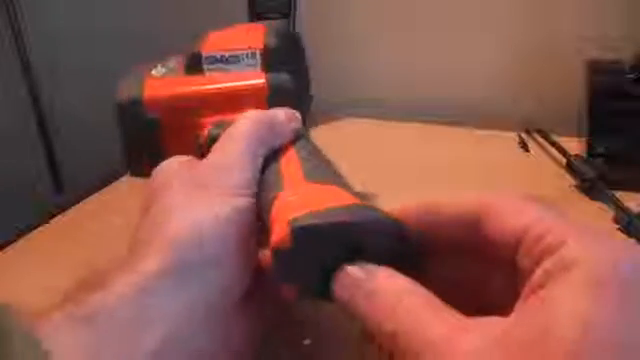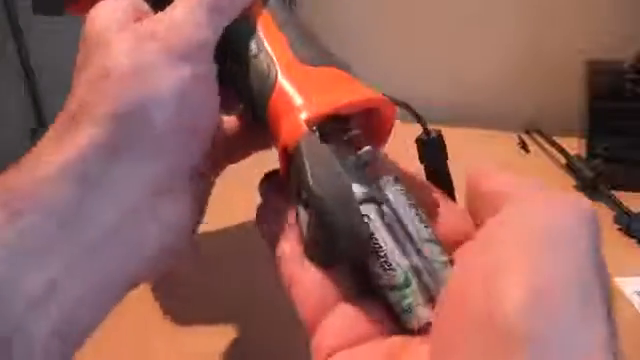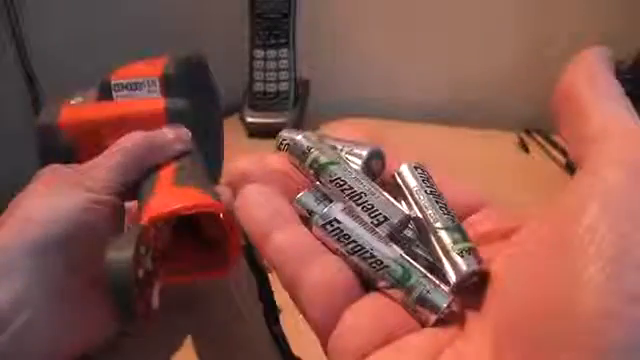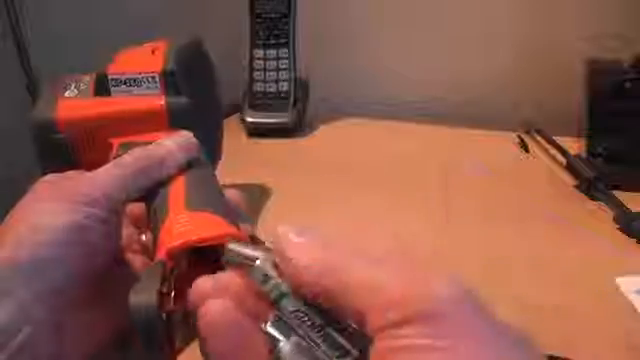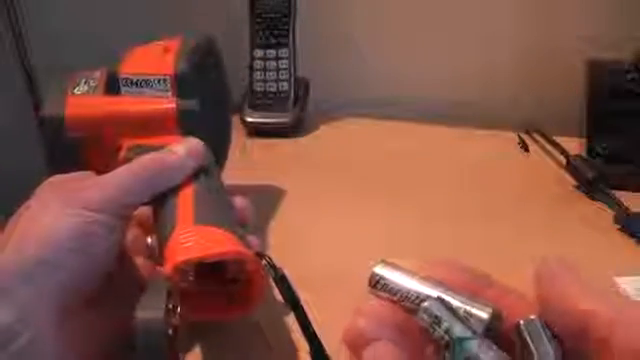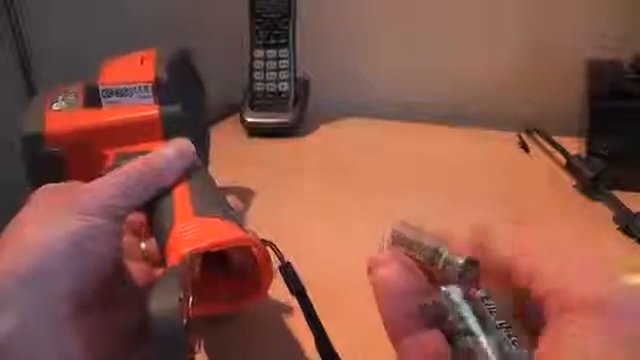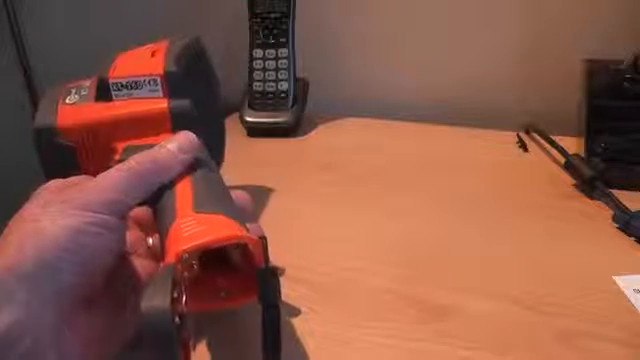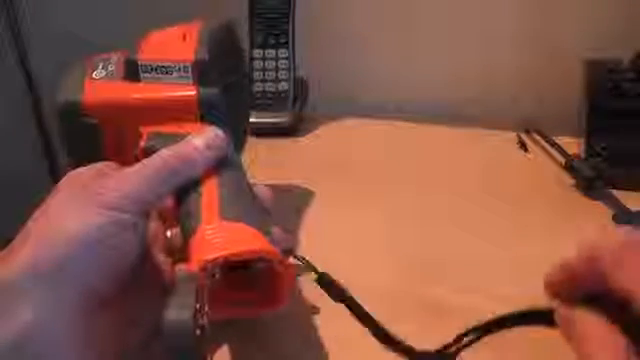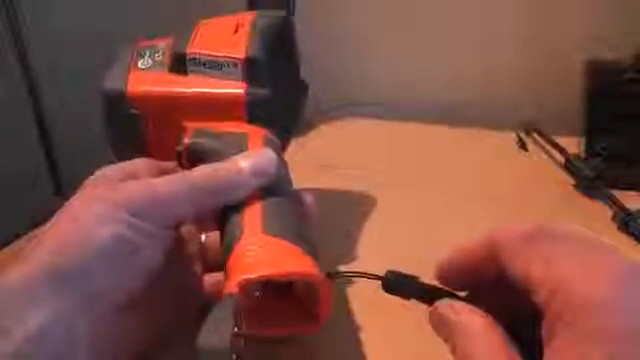The KT-150 is convenient in that it uses standard AA batteries. There are 6 of them housed in the handle here, and they're just nickel metal hydride rechargeables. These can be charged in the instrument using the supplied charger, or they can be charged separately using a standard battery charger. That way it's easy to carry multiple sets and not run out of batteries. And secondly, replacement batteries are readily available.